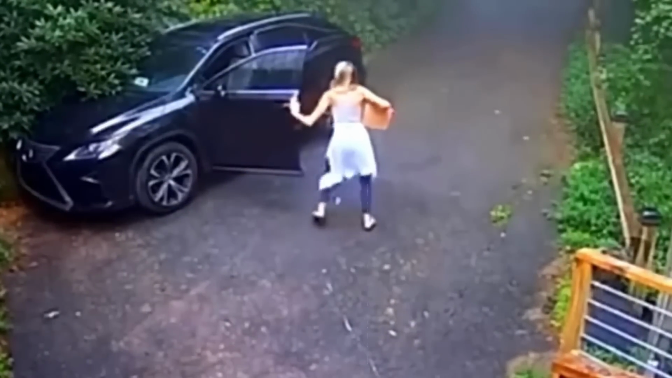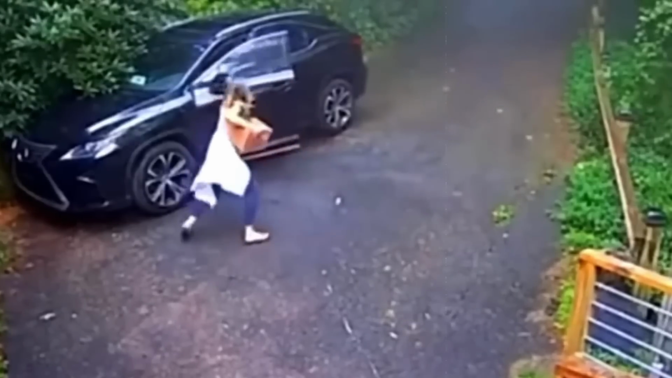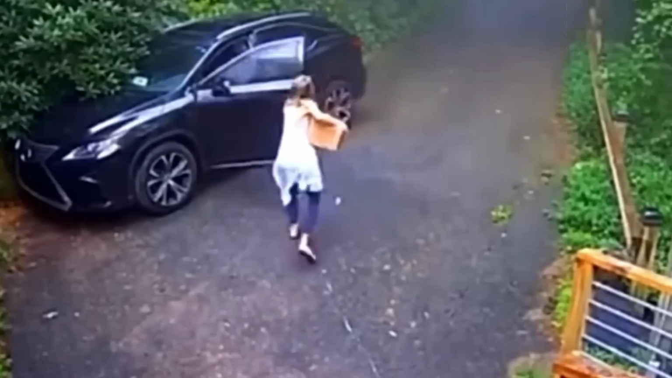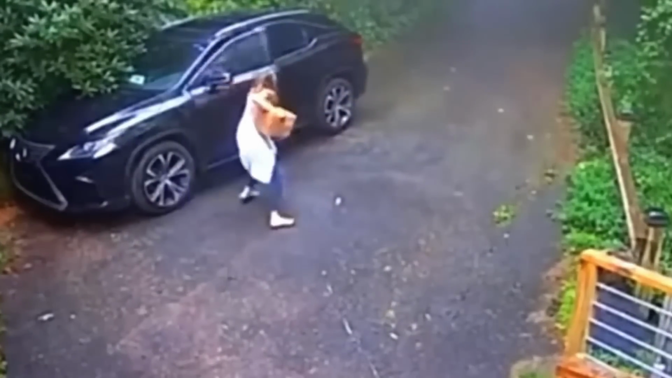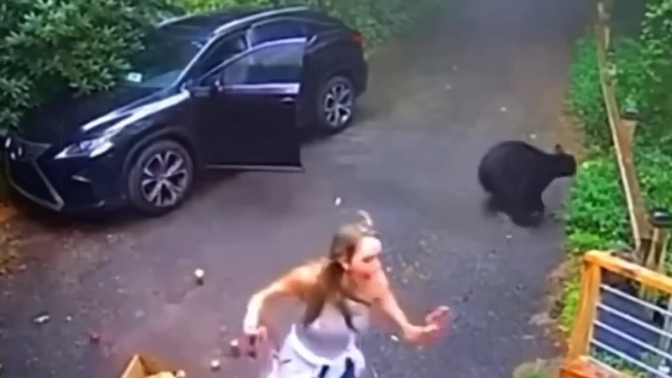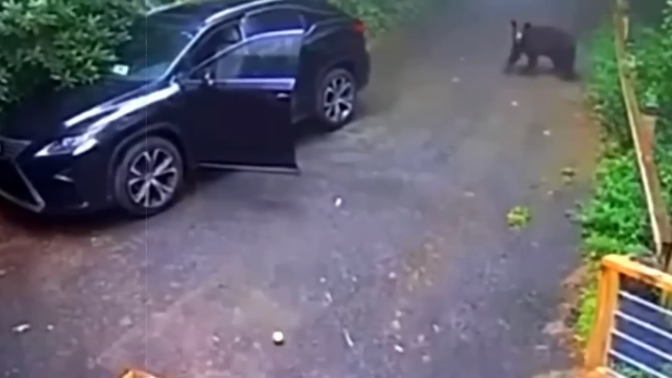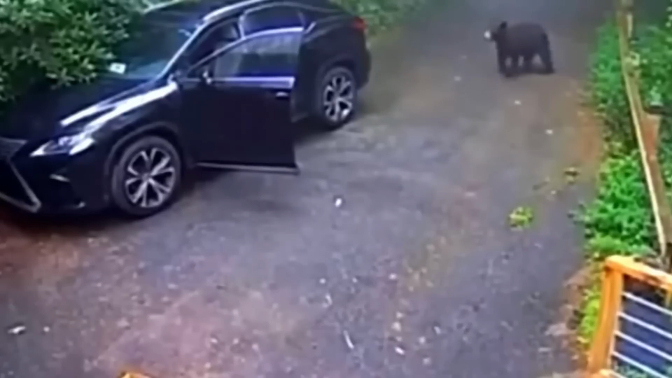As she gets closer and looks inside, she's surprised to see this bear chilling inside. Scared, she tries to lock the bear inside the car, but the bear resists. The woman gets scared and starts screaming as she runs back into her house.